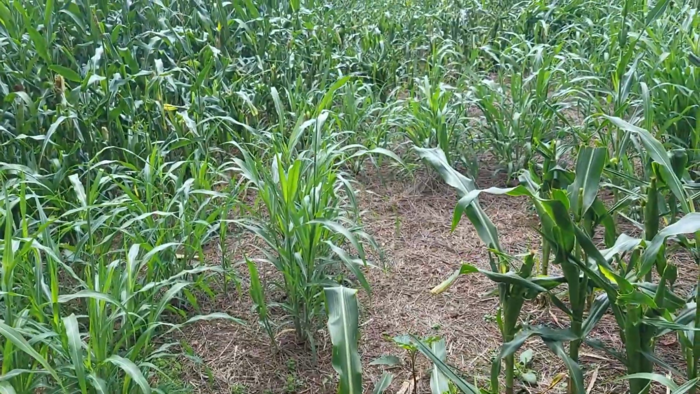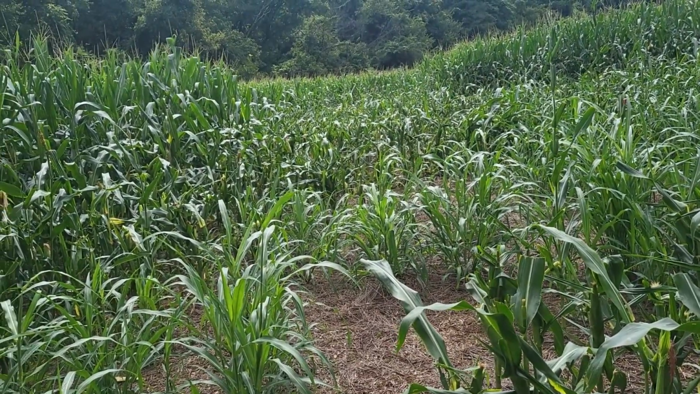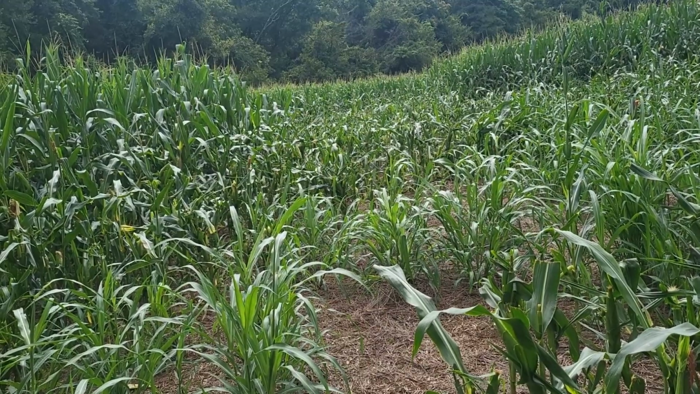So we'll get underway and see what kind of damage we see. Get the trail cam cards pulled and see what happens today. I showed this area in some of the other videos, and I had a couple people comment that it's just a spot in the field where the corn really didn't grow.